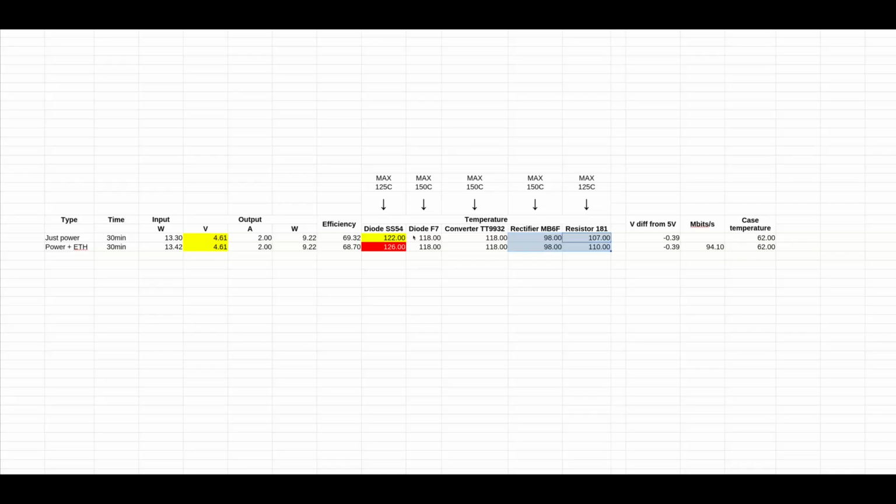Other temperatures are not good. And the case is at 62 degrees. So on 2 amps, I wouldn't use it for more than, I don't know, 20 minutes or so. But what was interesting is that the network speed is the same. So we're good there.